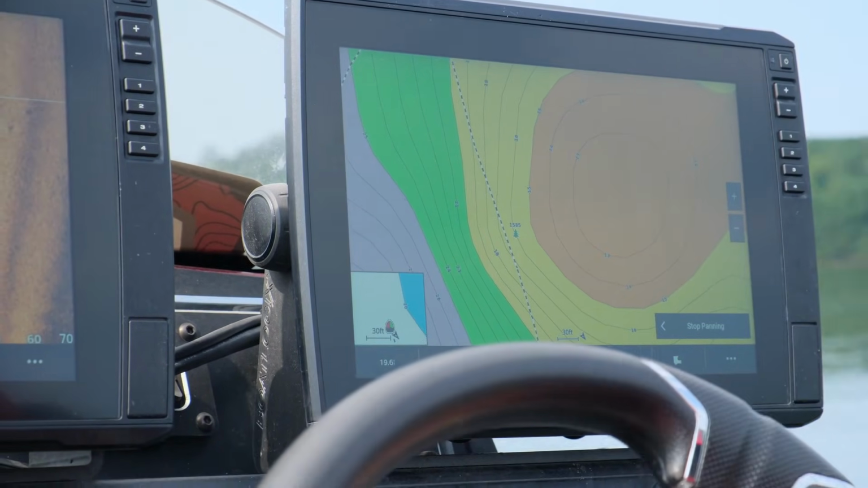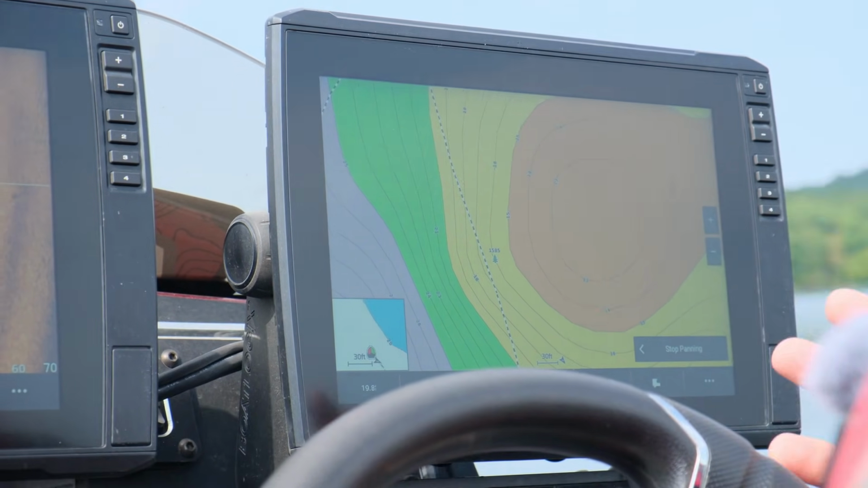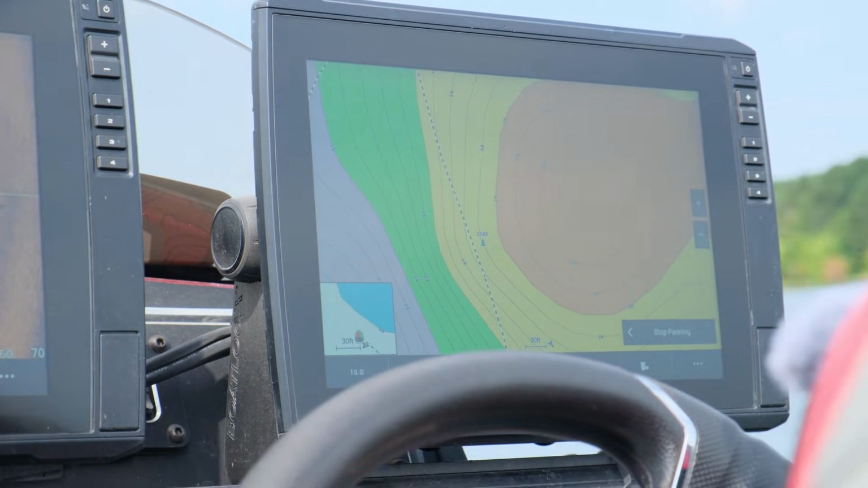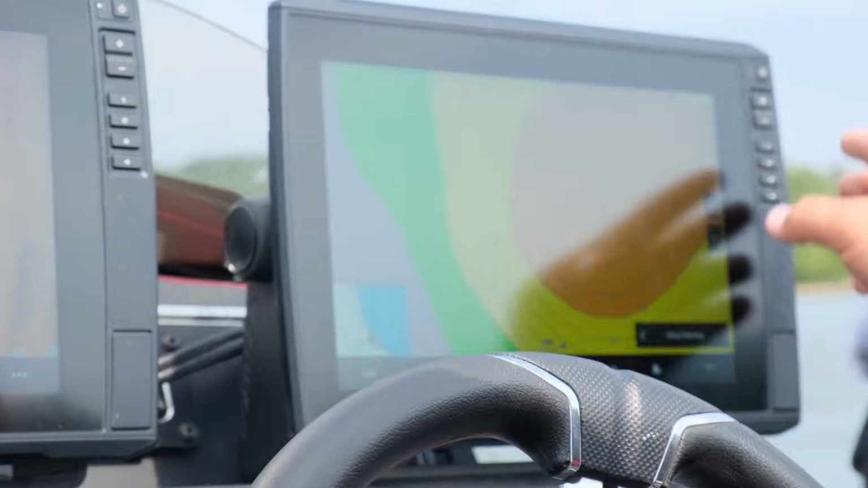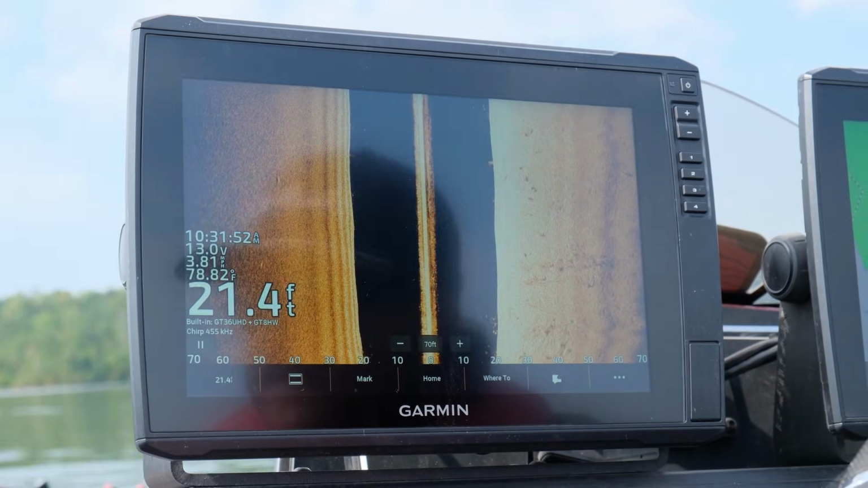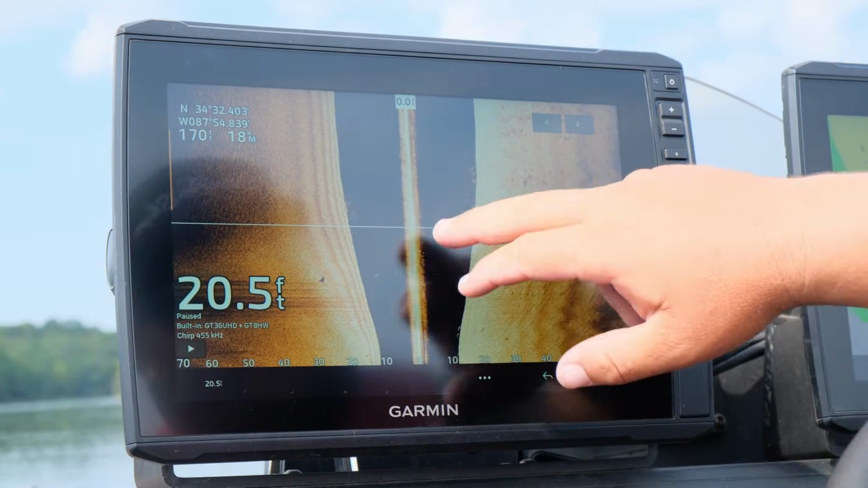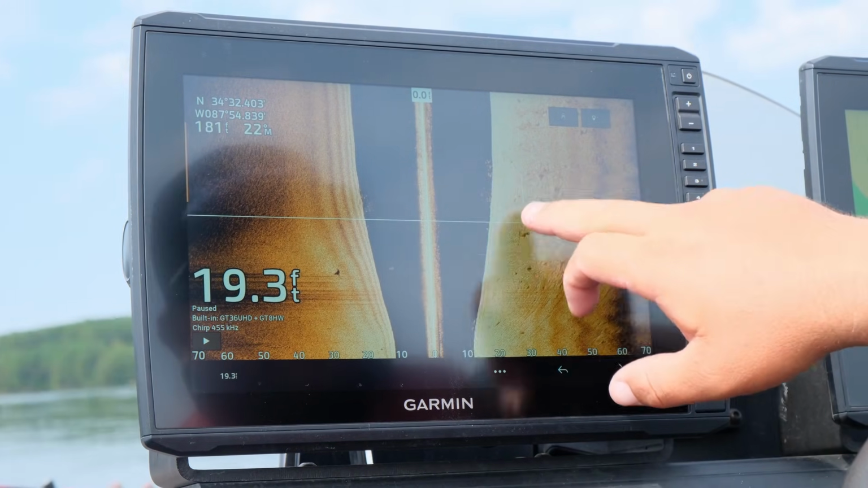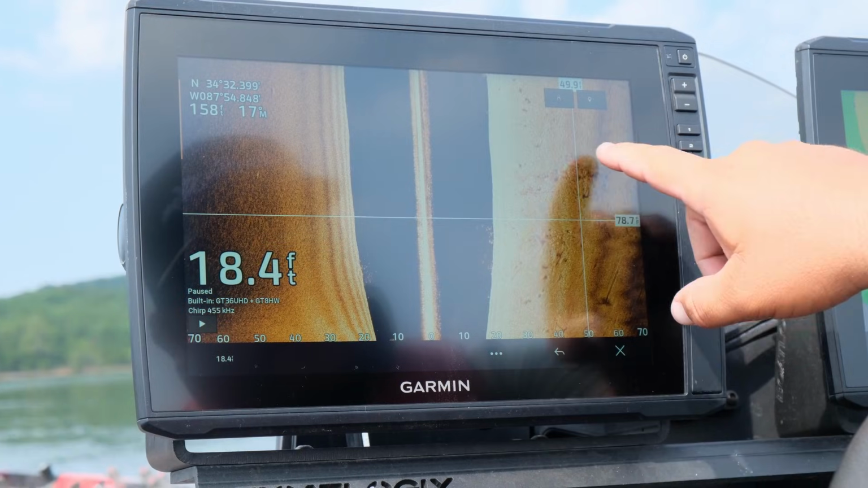So what I like to do is get a little bit of a triangulation. I'm gonna make another pass just off the edge of it, see if there's any more brush around that I may need to know about before I drop that trolling motor and look at it on LiveScope. So I've made a couple passes around that initial waypoint that I dropped. Went over a couple more brush piles that were a little bit deeper that you see right here. But this is actually the brush pile that I marked initially.